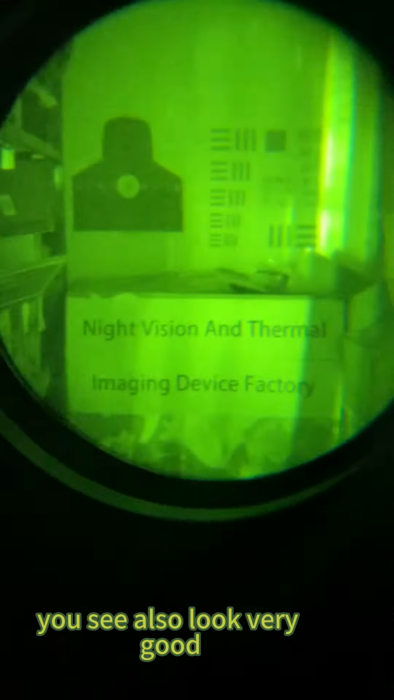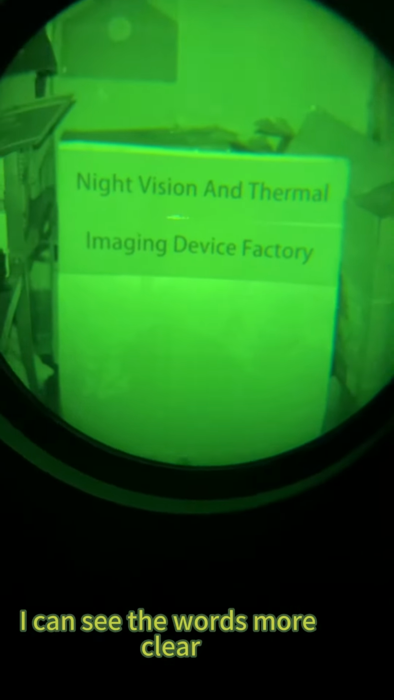Okay, now I'm in the dark room and I can show you the performance of this one. You see, it also works very well. Now I open the IR illuminator. I can see the words more clearly.